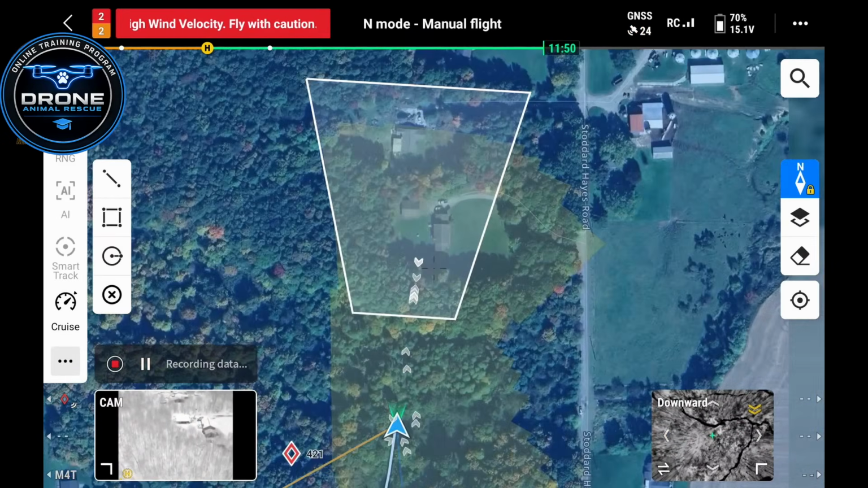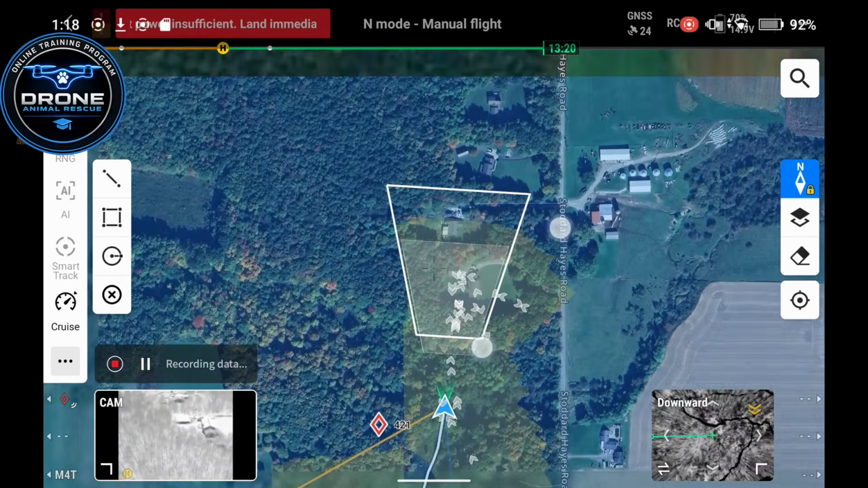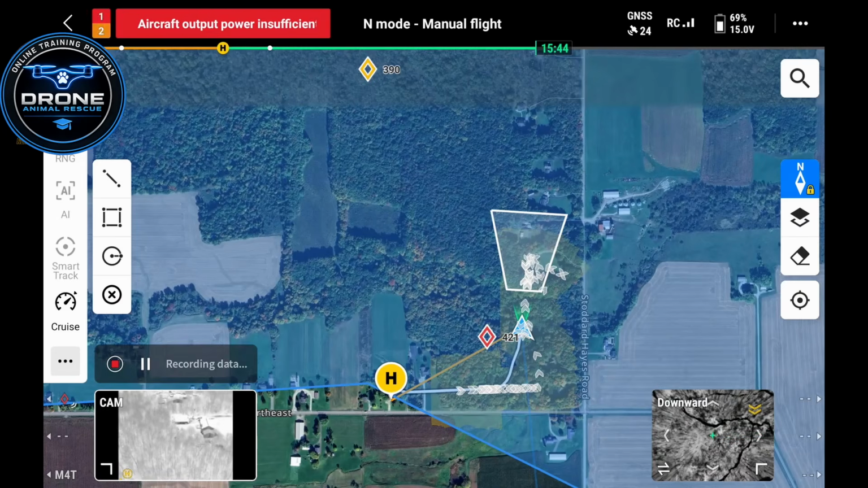So the way I use observe view, and I use it every chance I can, is to make sure that my route spacing is even.